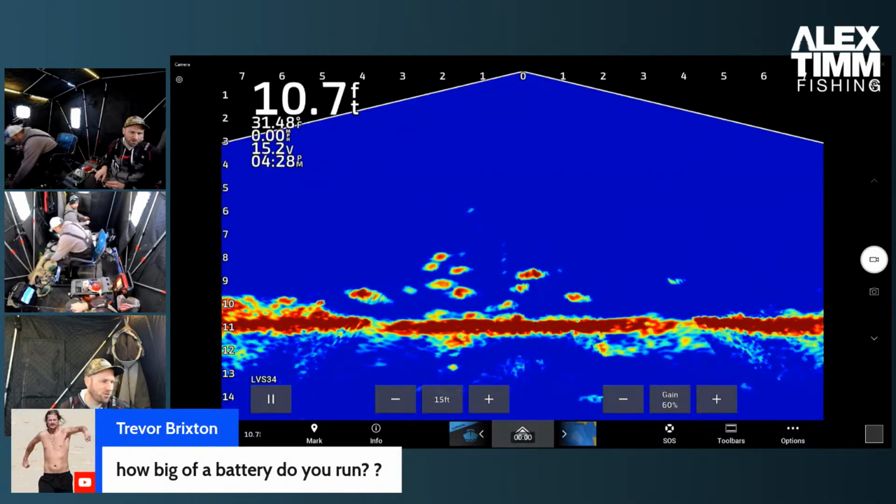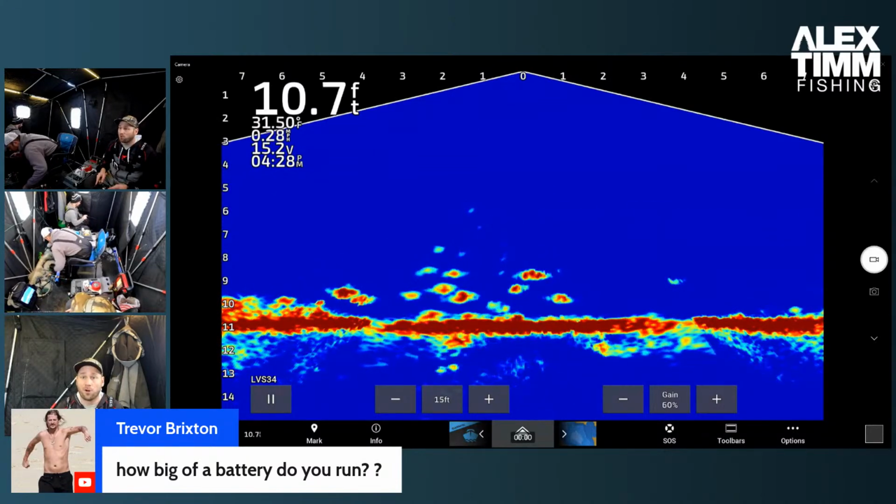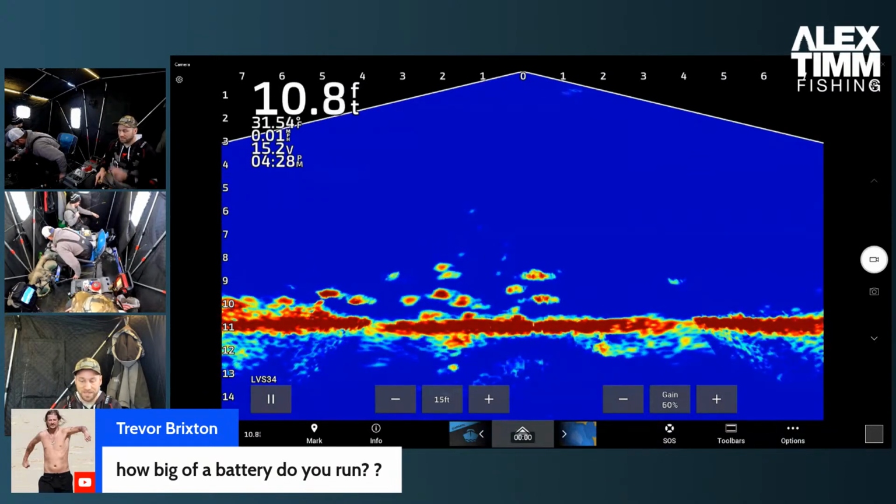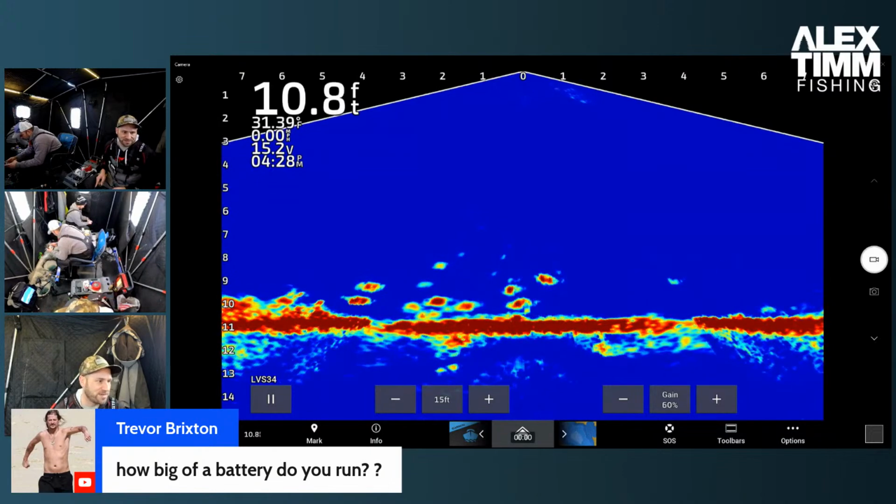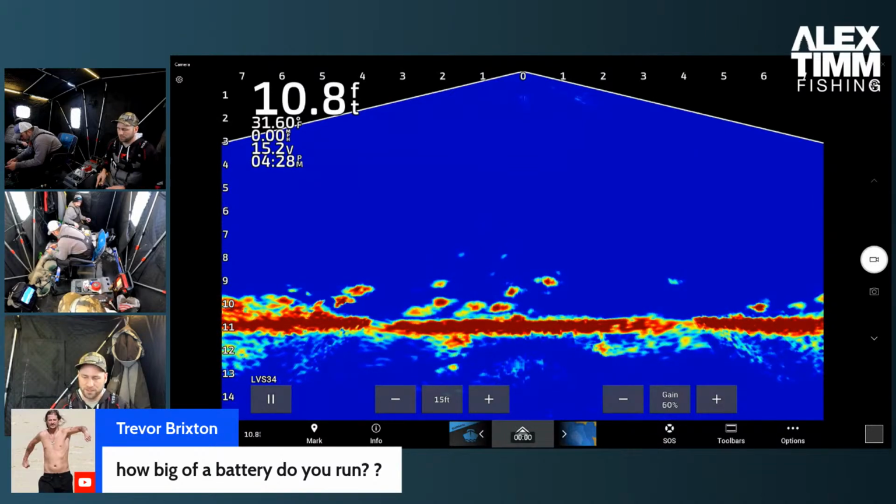How big of a battery do you run? In my Livescope, I run the 48 amp hour Amped Outdoors NMC battery in this shuttle. It's my go-to battery. I love it. I've got a power hungry screen on it, which allows me to have the HDMI out so you guys have a nice clean feed in the videos that you see after. There'll be a video from today coming up too on the channel.